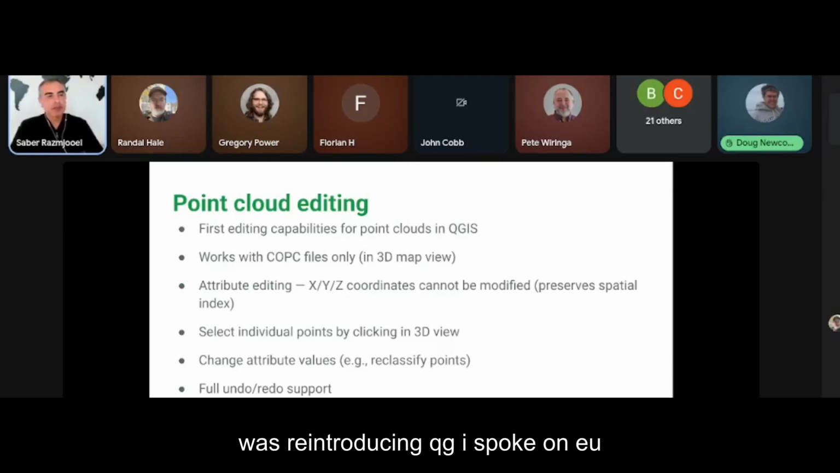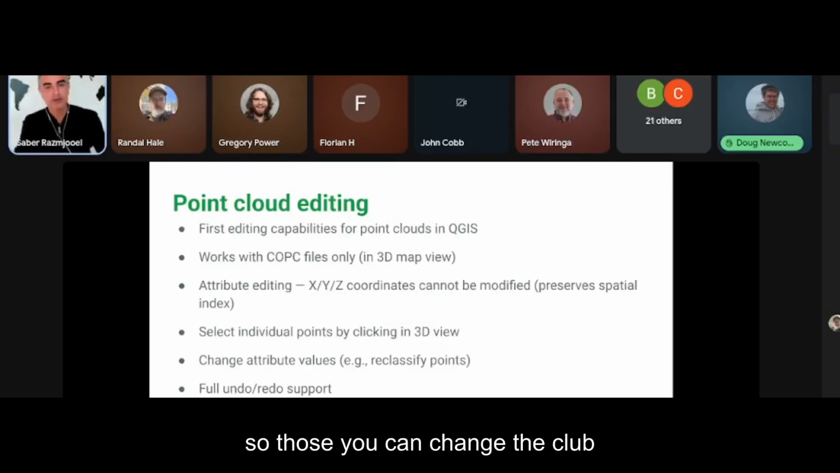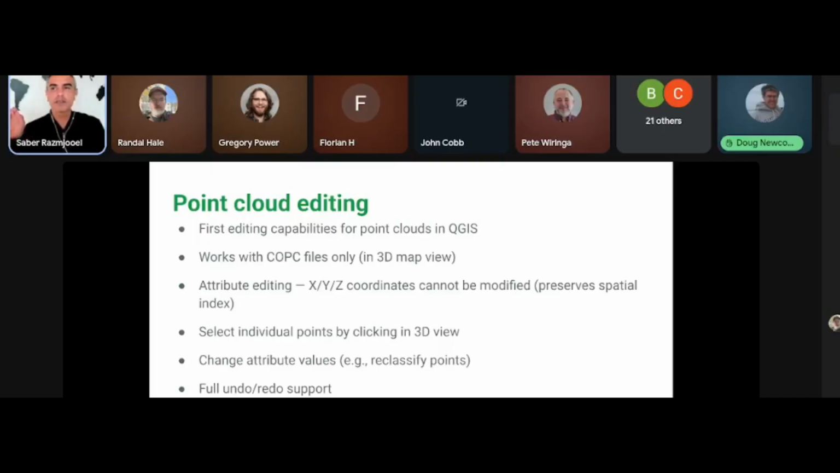What we introduced in QGIS 4.4 or 4.2 is to edit the data directly in QGIS. So with those, you can change the classes. It doesn't move the data along XYZ coordinates. It only changes the classes, and then you will be able to save those edits.